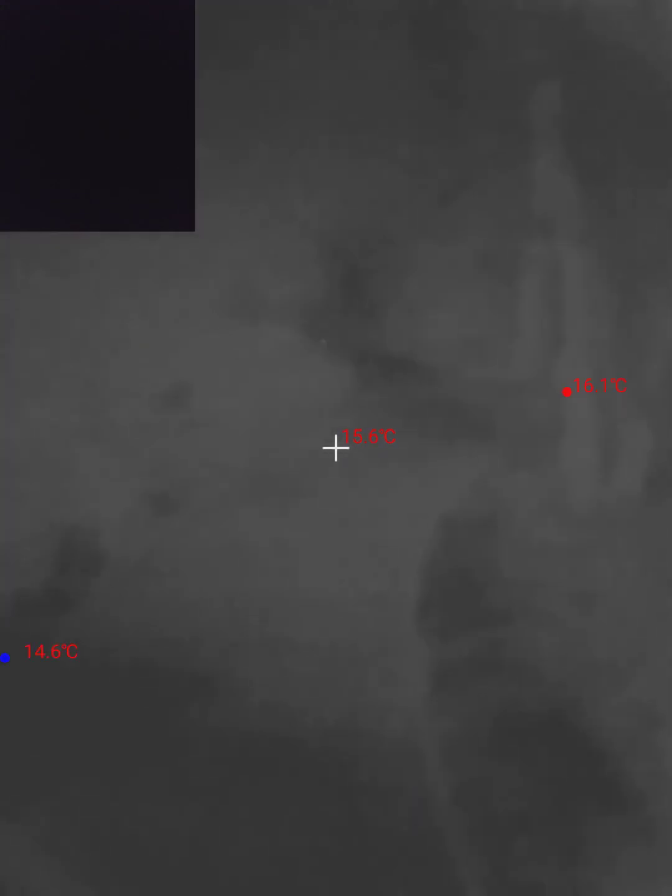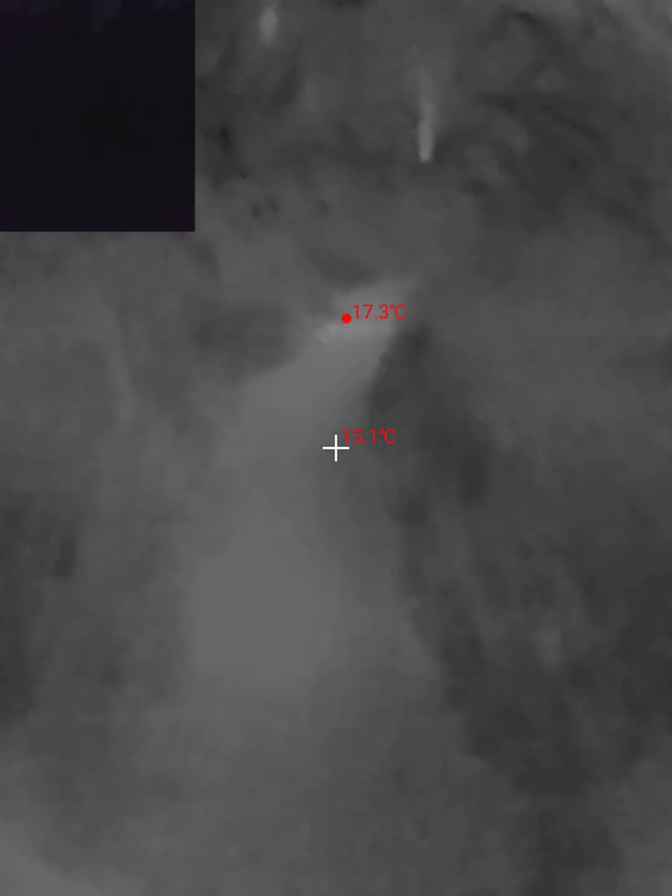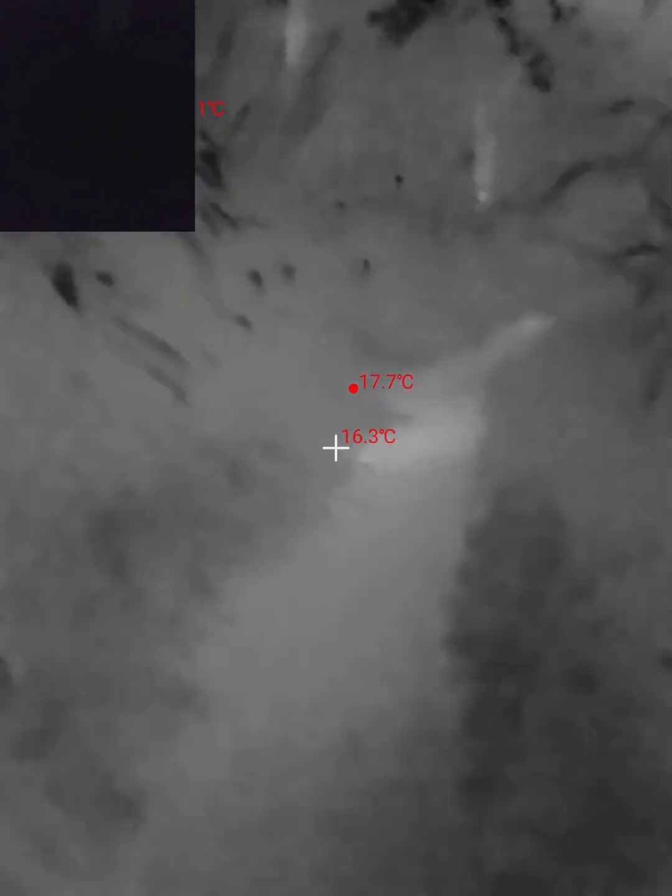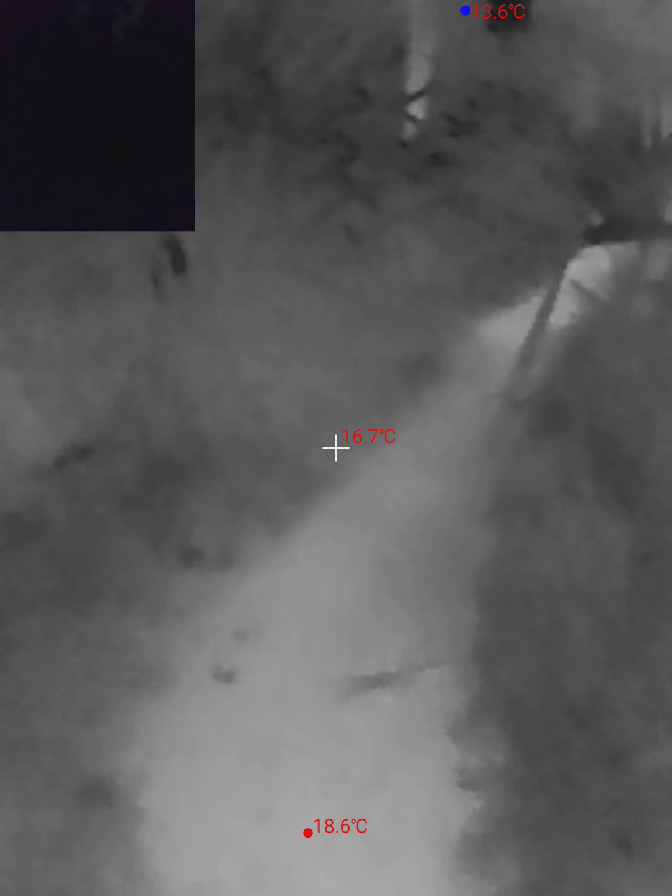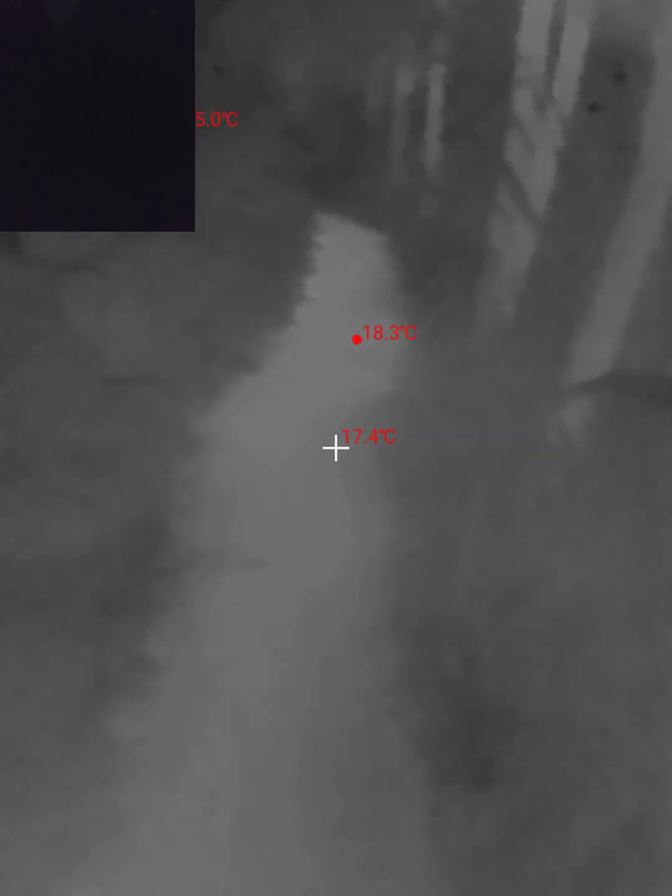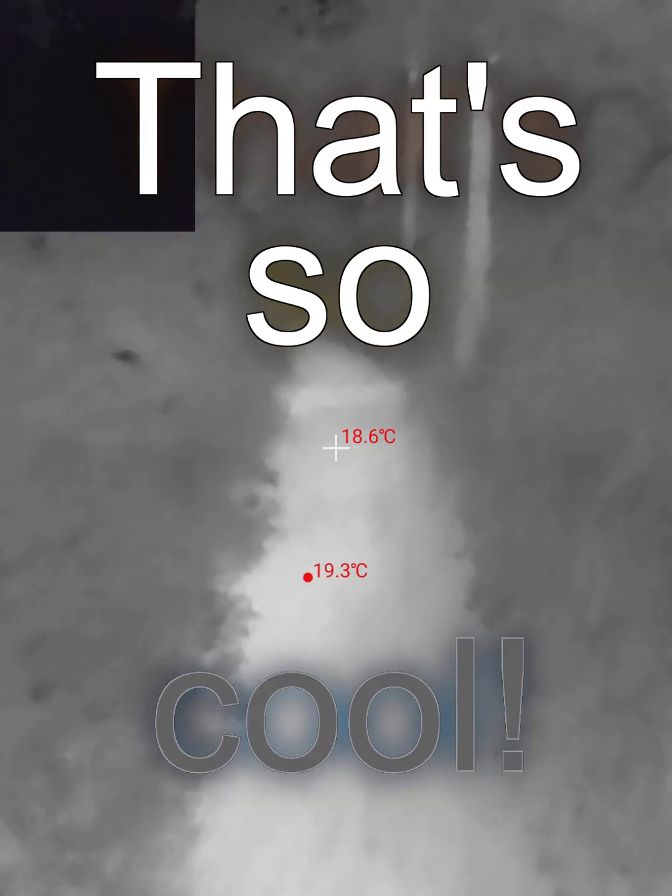That last video was getting way too long, so let's continue here. I'm on this really dark path, and there we go, walking into trees. But the thing I was pointing out in the last video was just how effective this thermal camera is at navigating. I have not practiced this, and yet it's working really well. Oh, that's so cool.